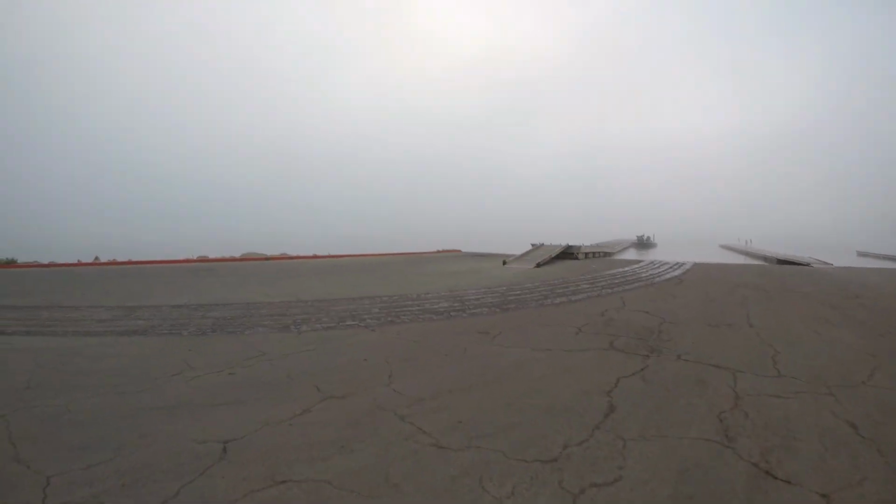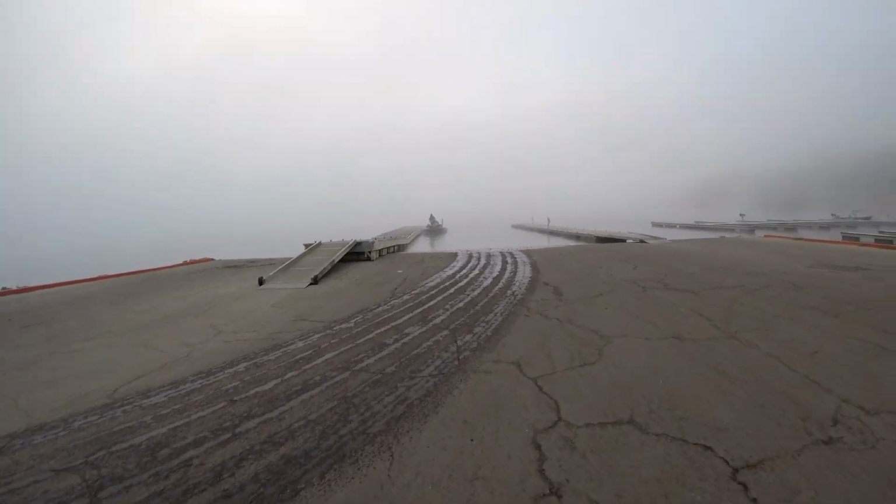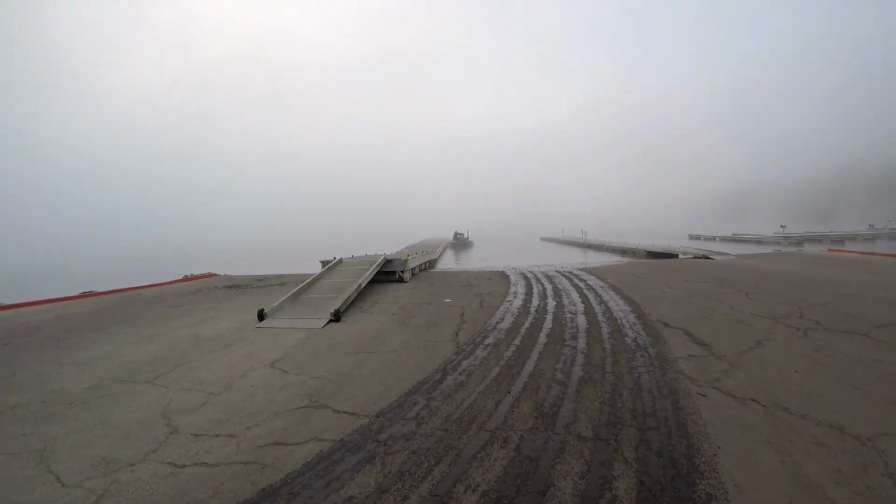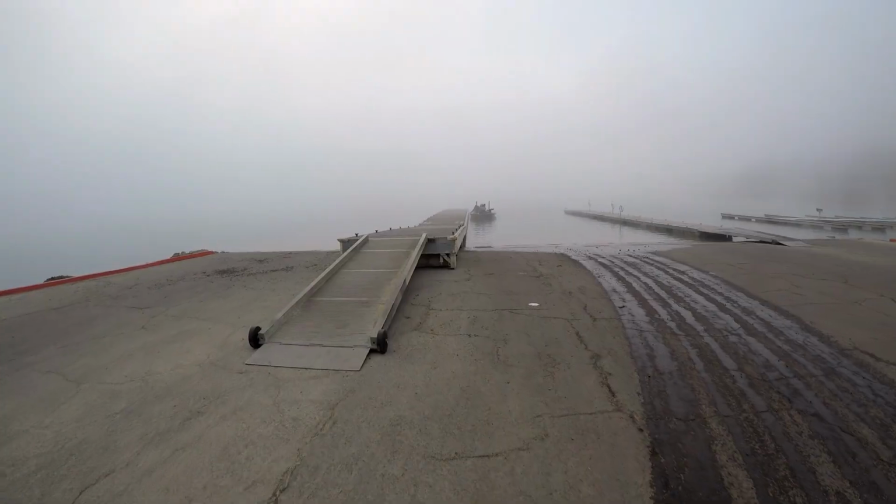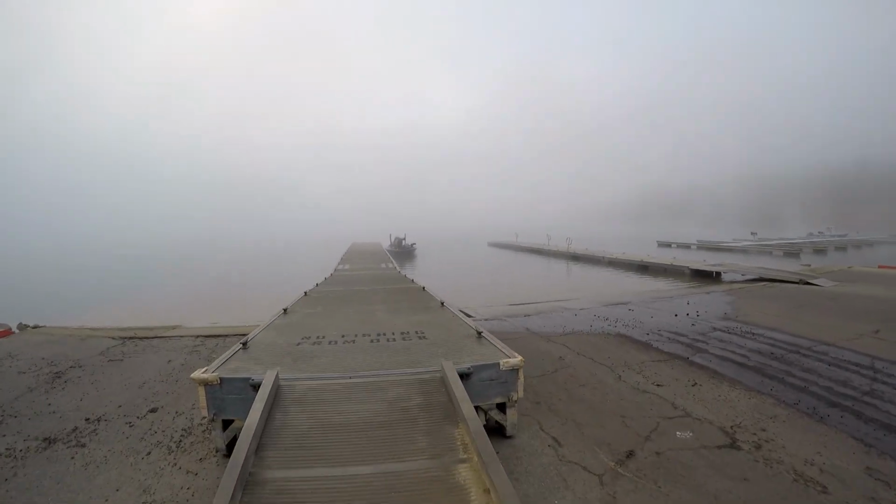There's the lake. Not a lot of it to see with all this fog. There's our boat for the day, Tim's Phoenix boat. So even with the fog, it's going to be a smooth ride out there. Hopefully we got some fish to share with you this morning.